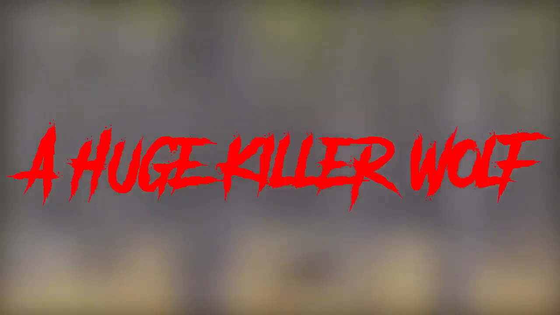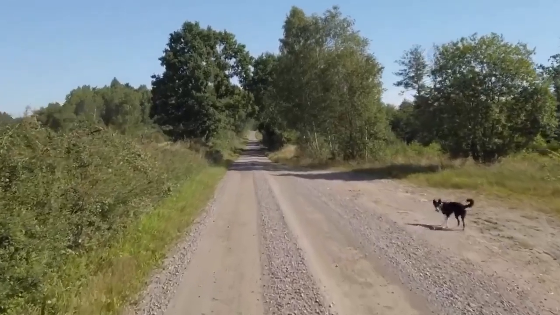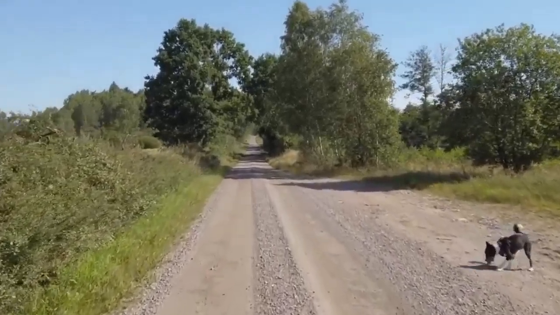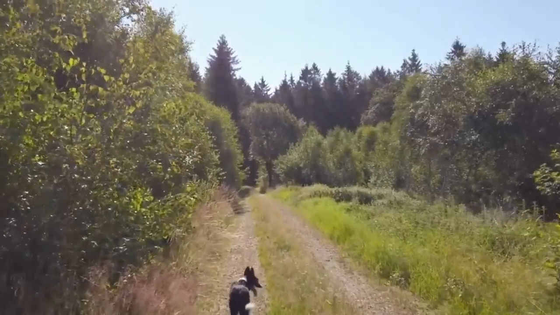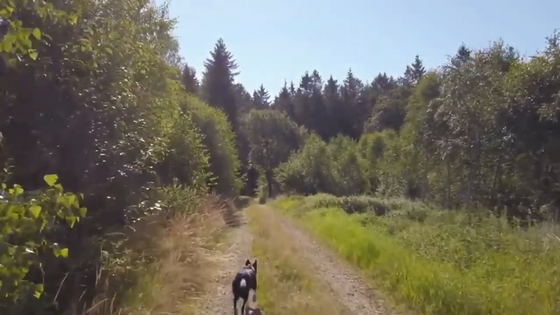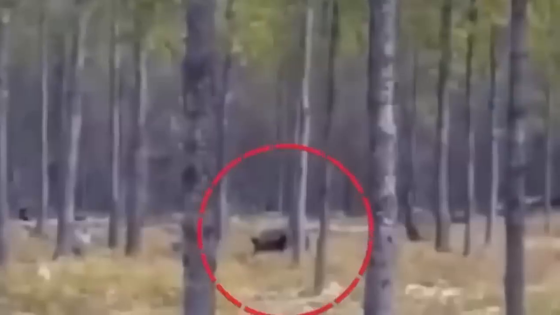A huge killer wolf. Now, for starters, we really gotta spread the message to never walk your pets in the woods because of what happened to this dog owner. A guy was just walking his dog in the woods when something very unexpected happened. He noticed his dog started growling at something that was hiding.